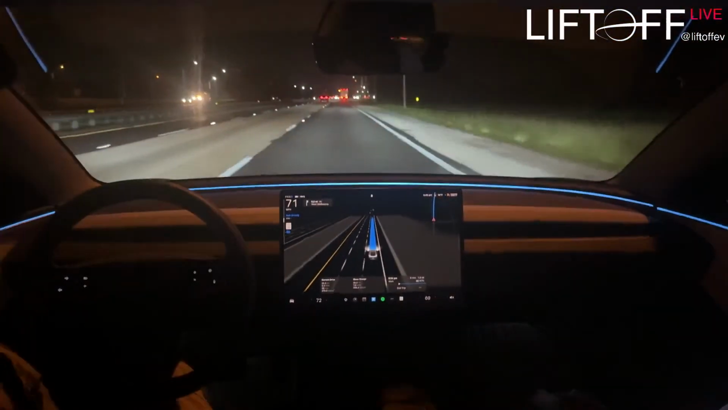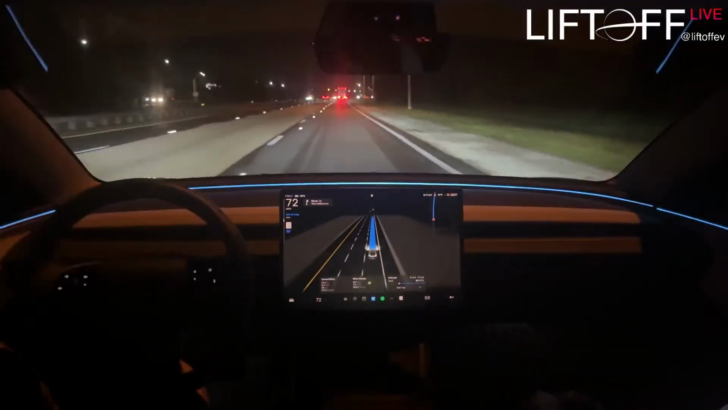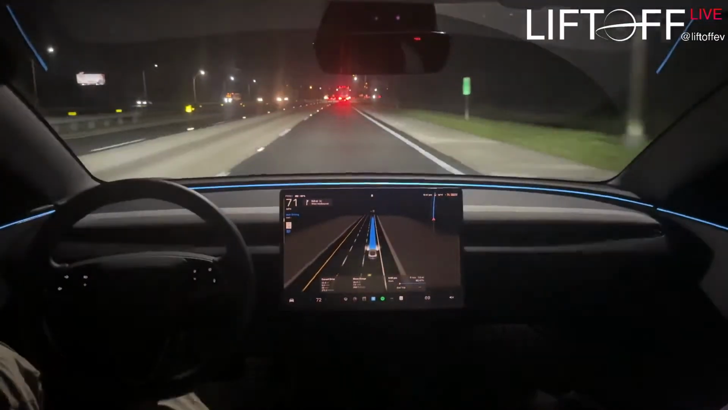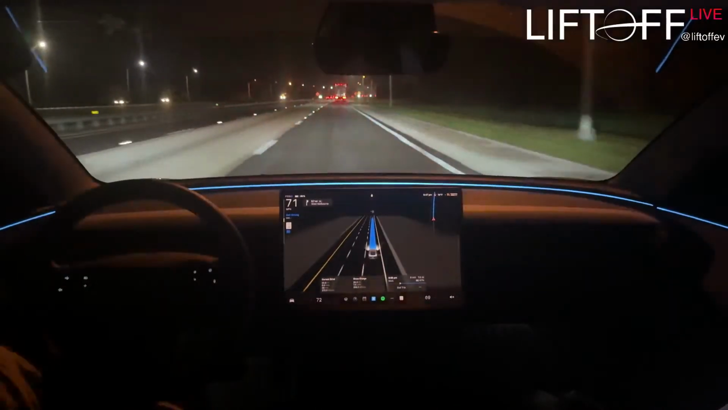So chill seems to be doing exactly the speed limit, maybe 1 or 2 over. 72 in a 70. We're coming up on a truck with its hazard lights on, so probably going to decide to go around it here. I guess we'll see.